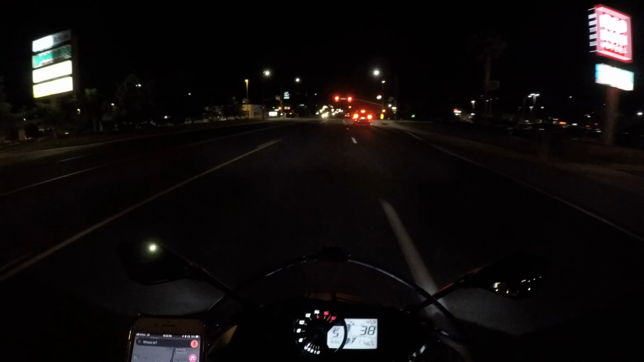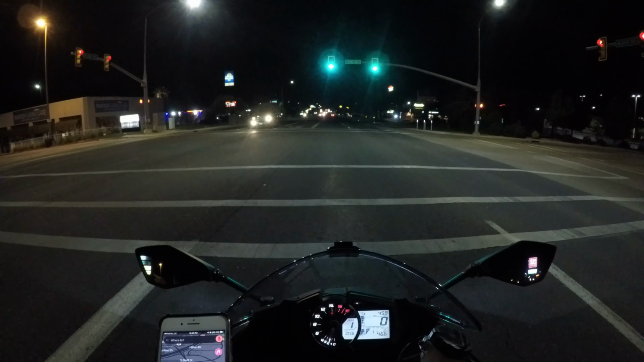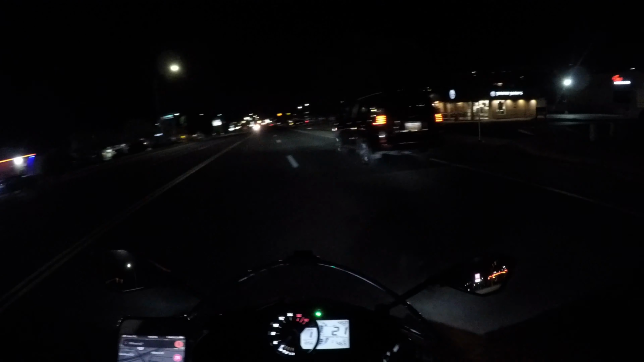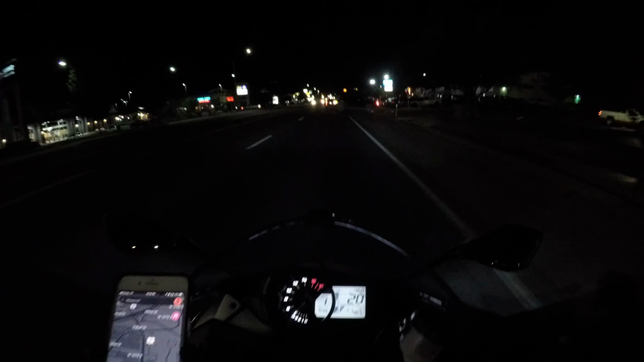I'm surprised. When I left my house, my cell phone battery was at like 85%, something like that. I've been using the Waze app plus... Oh, we got sirens and lights up here. This is the part where I pull off, anyway.